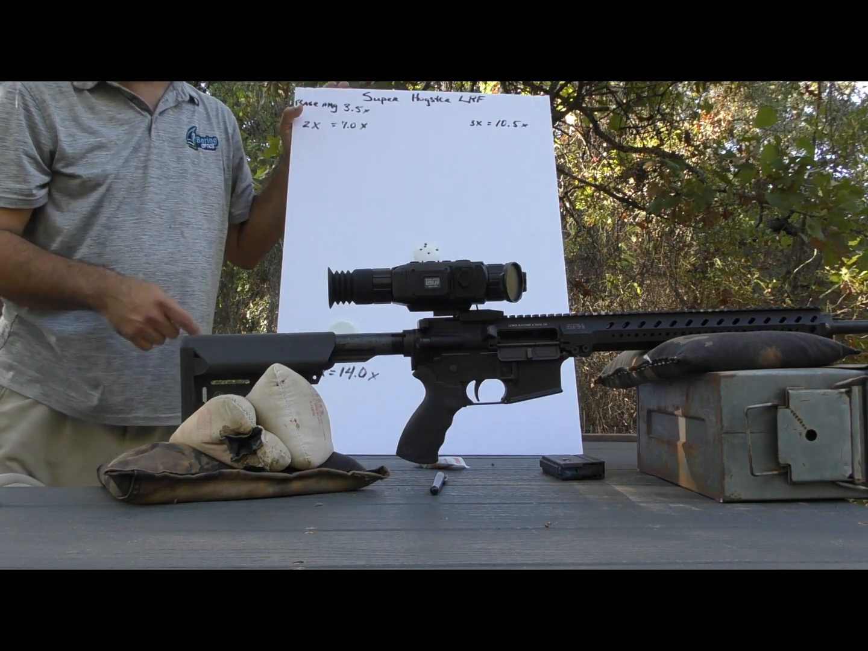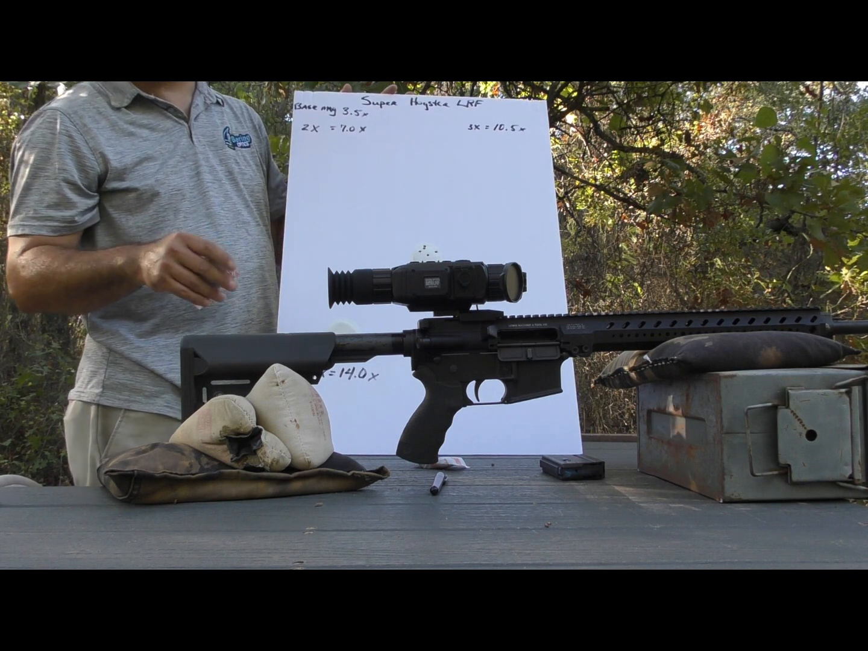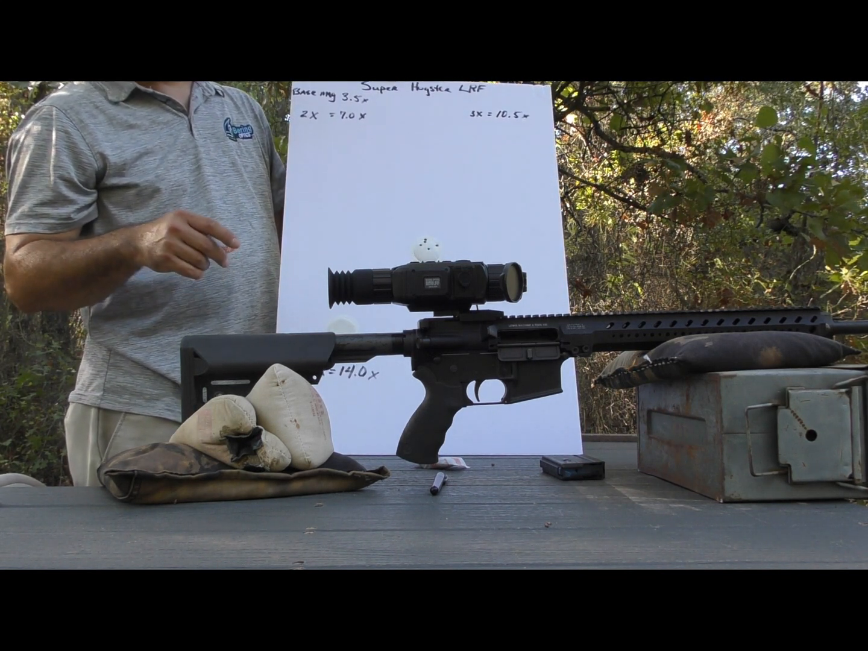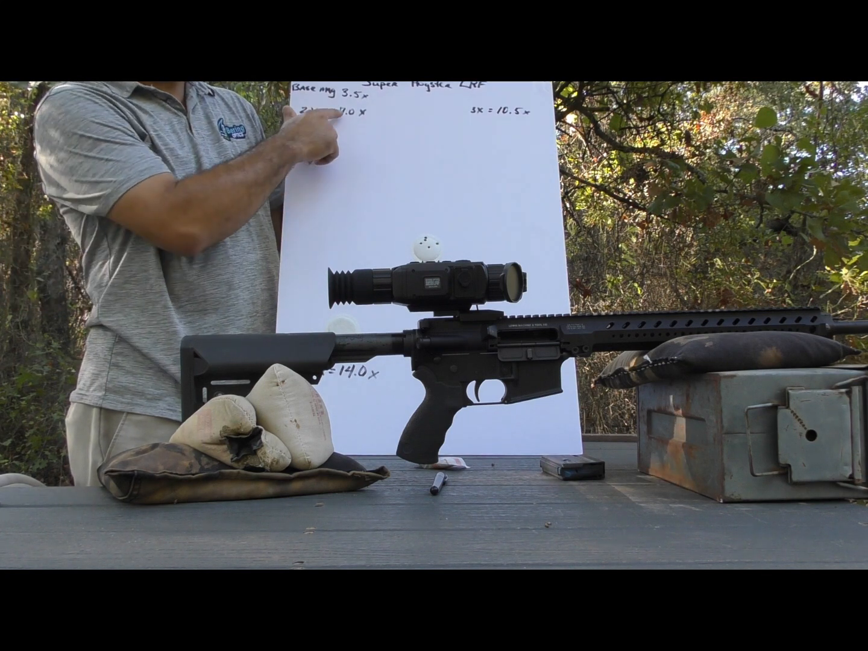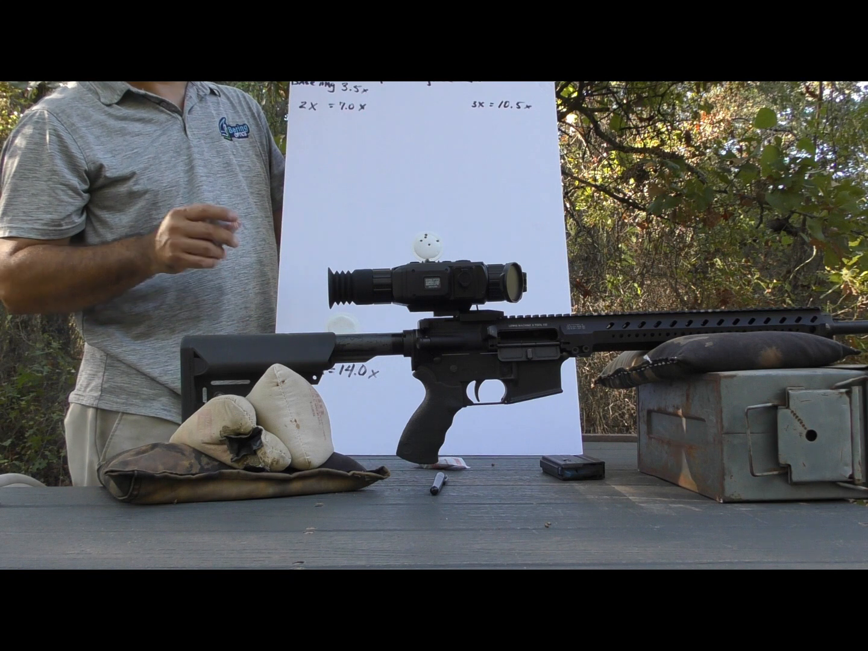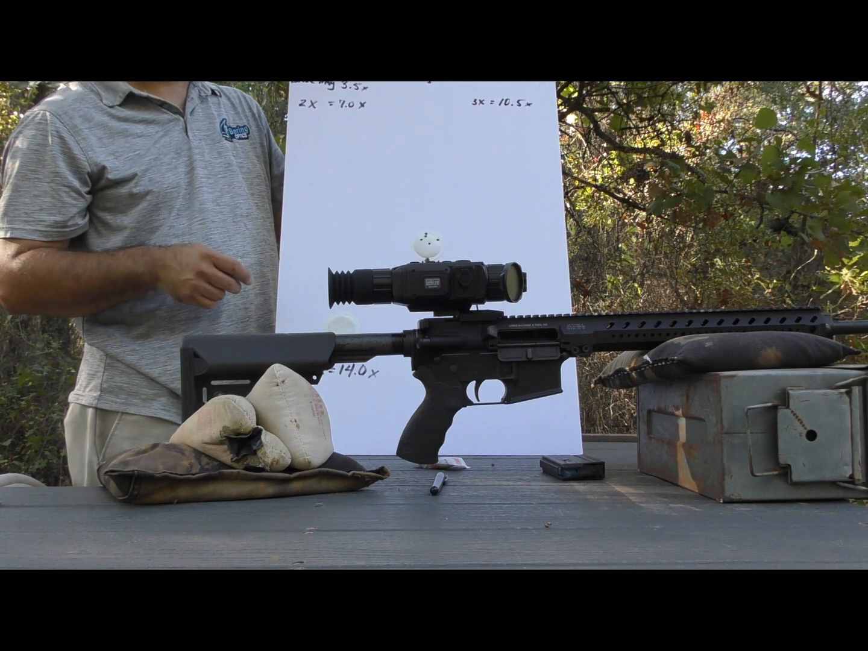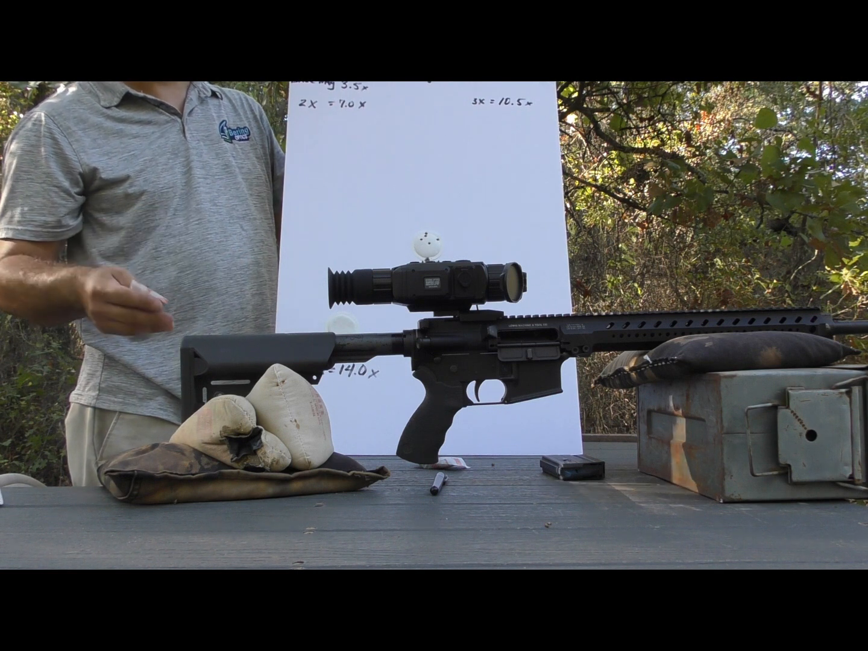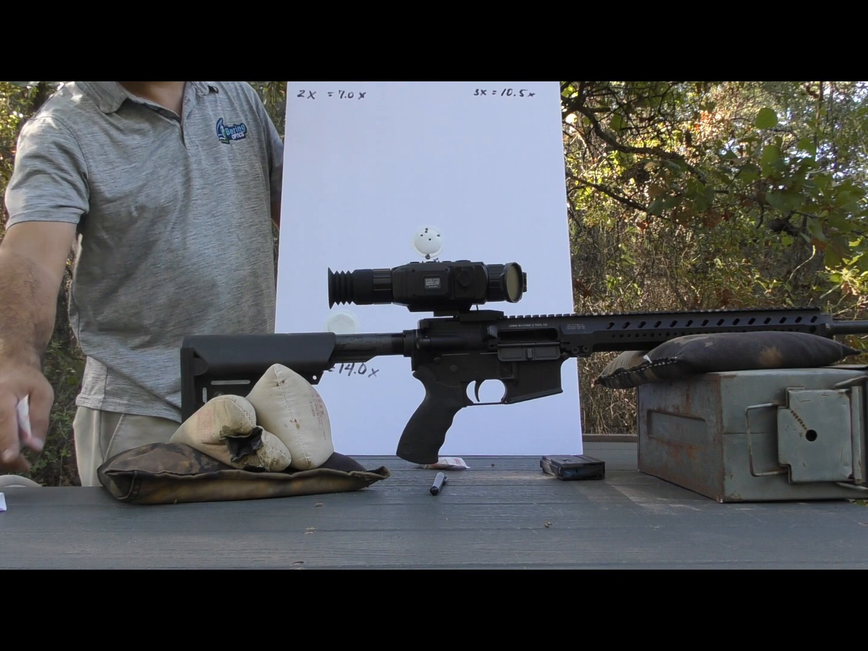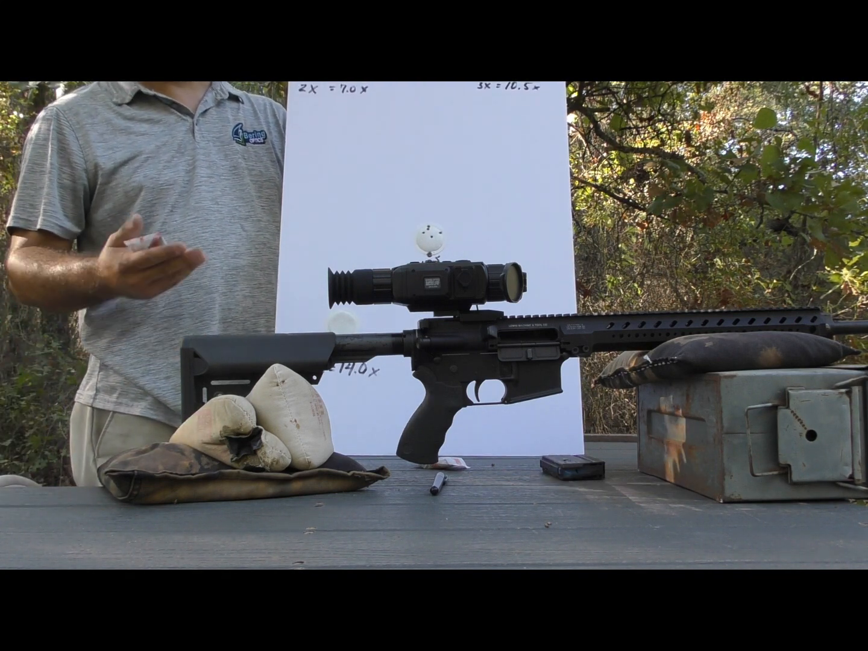So the point here is, if I initiated digital zoom, now that I have a base zero input into the scope, if I want to go to 2 times, which is going to be 7.0 times in the main HUD readout, does the point of impact correlate with the digital zoom? There have been instances in the past with other thermal optics where that digital zoom does not correlate, and so it essentially is useless if you can't stay on the same point of impact.